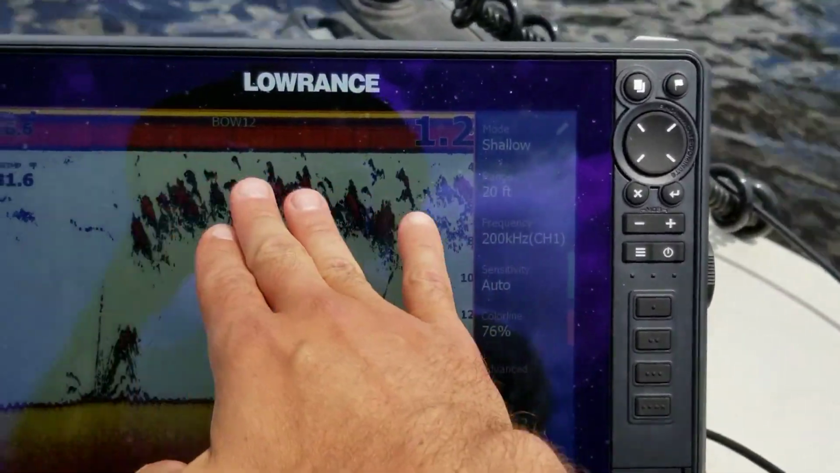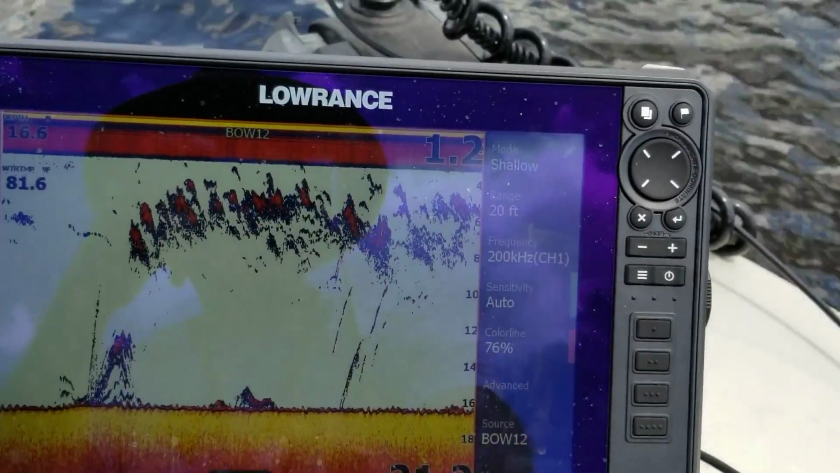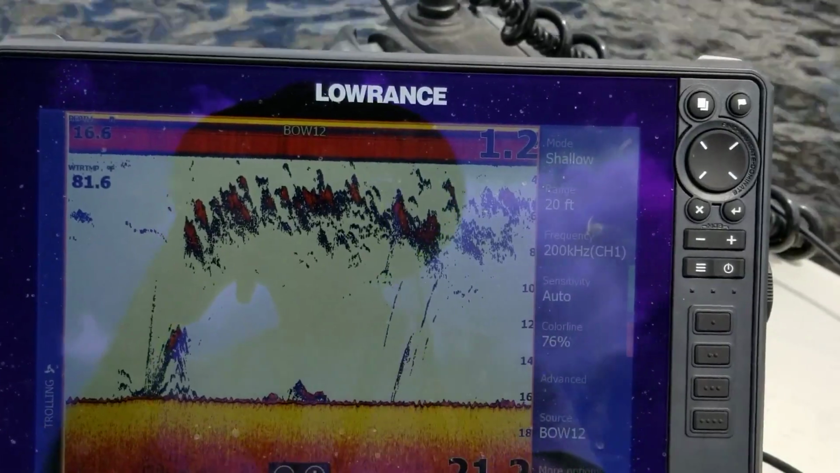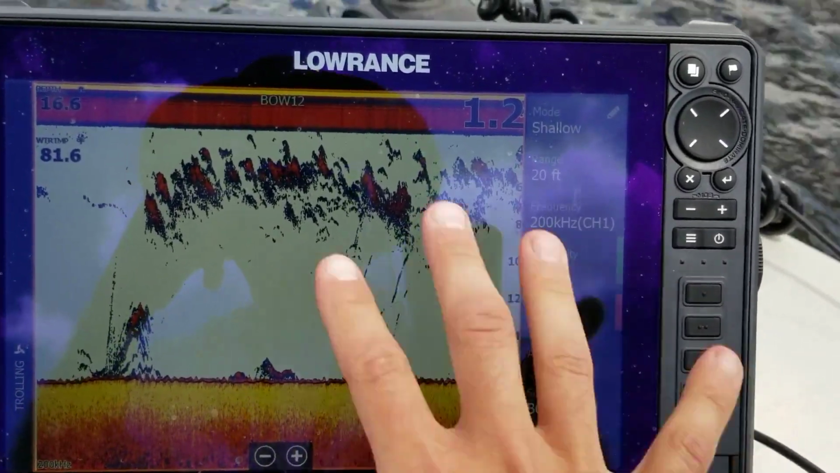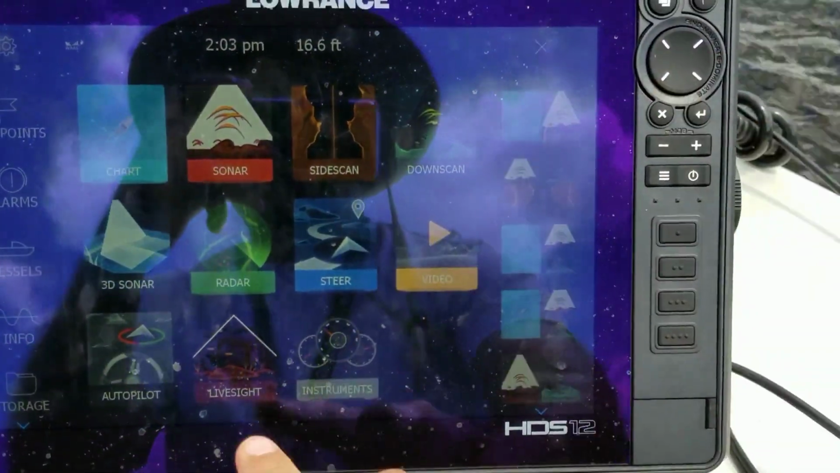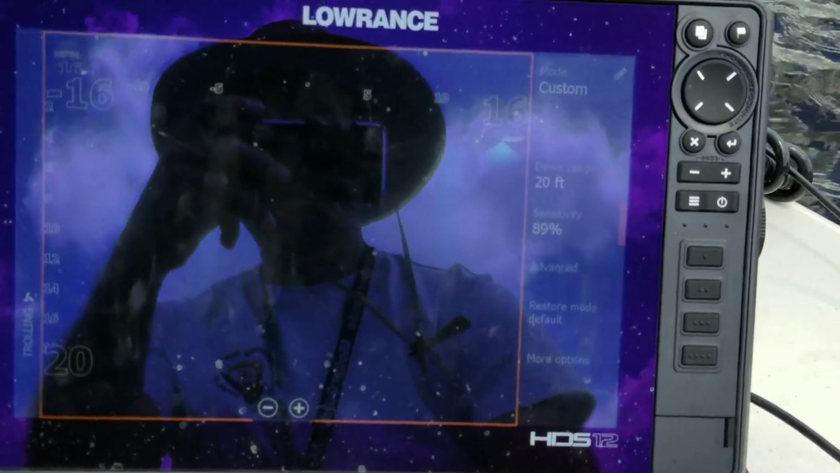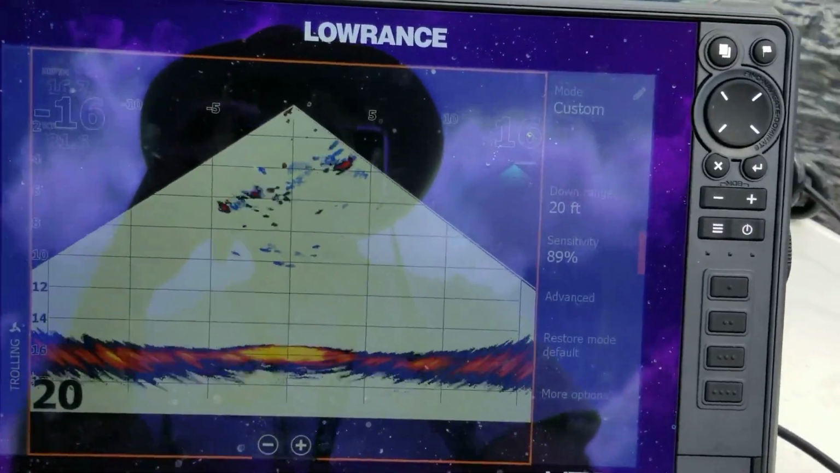As you can see, look at all these fish. This must also be serving, it must give you basic depth as well in that LiveSight transducer. So here's just the static depth, and then when we go to LiveSight here, there you can see all the fish down there. It's pretty impressive.